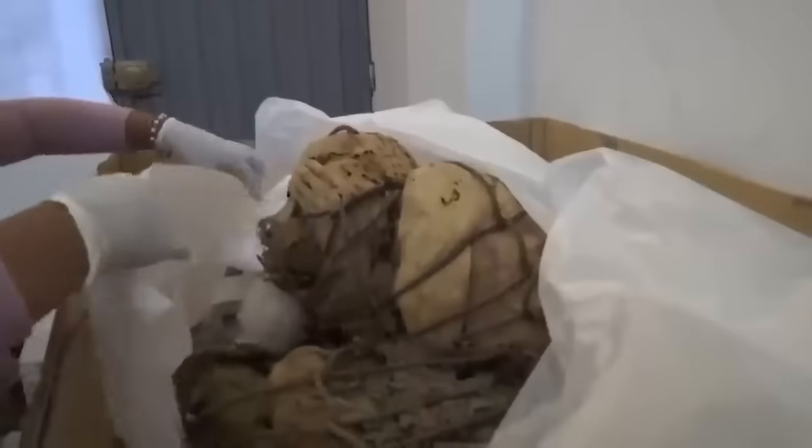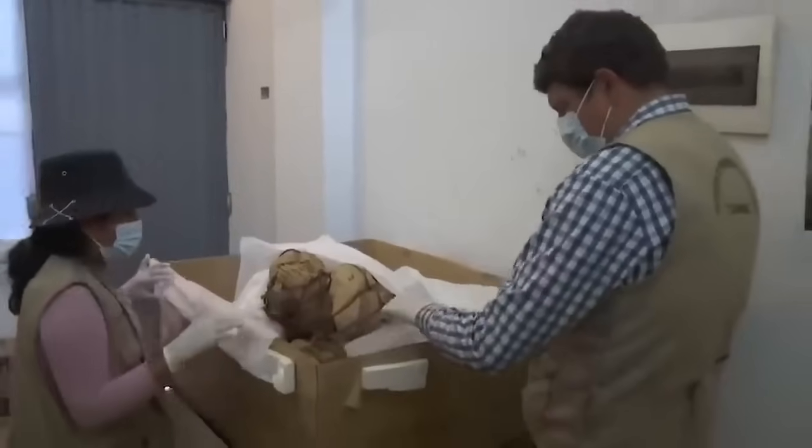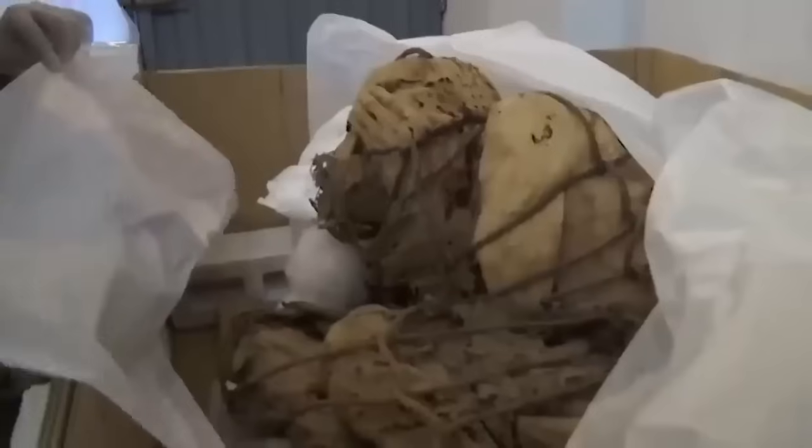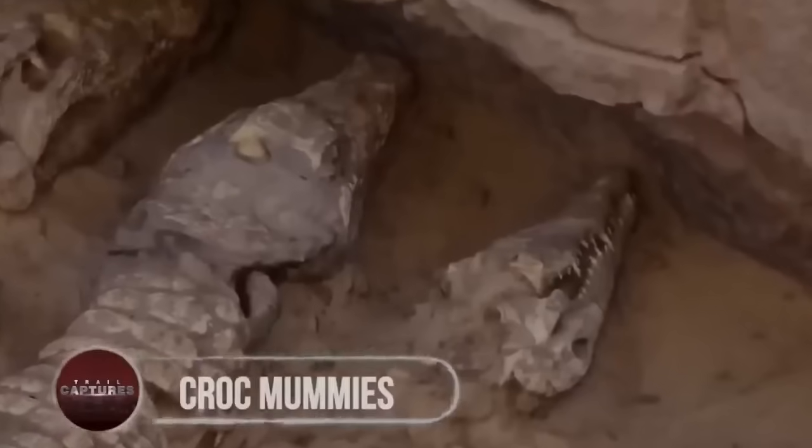But with his hand covering the face and whole body being tied with ropes, the mummy is not a victim, but actually it was a part of their custom that was practiced hundreds of years ago. Yes, researchers believe that the whole binding process may have been some kind of ritual, practiced to preserve the bodies forever. Croc mummies.